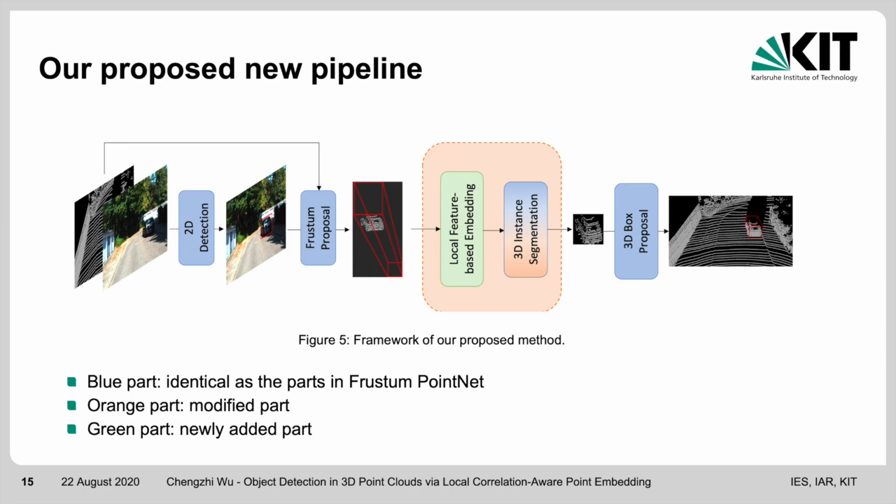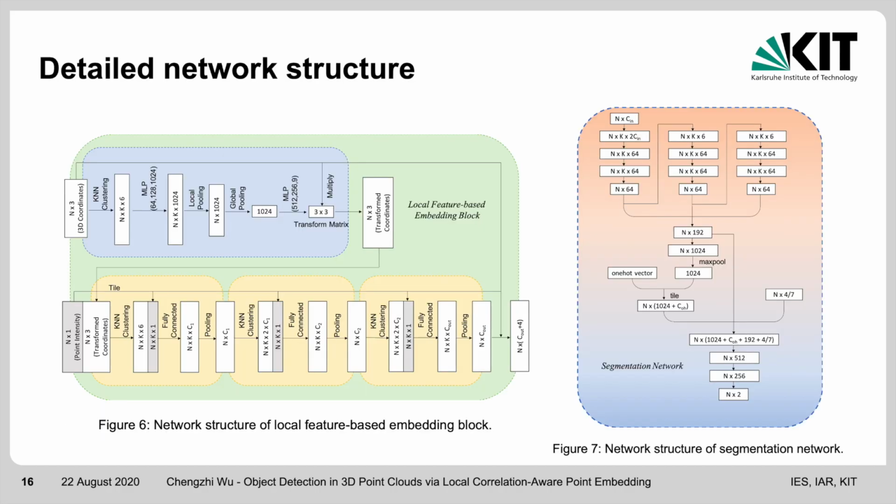Based on the method of Frustum PointNet, this is our new pipeline. Some parts of it are identical to Frustum PointNet, as colorized in blue, except for the segmentation part, as colorized in orange. We have also added an additional local feature embedding block for the head, as colorized in green. The fully connected operations in the original 3D instance segmentation network may also be replaced by the proposed local feature-based embedding operations. These are the detailed network structures of our proposed local feature-based embedding block and the segmentation network.